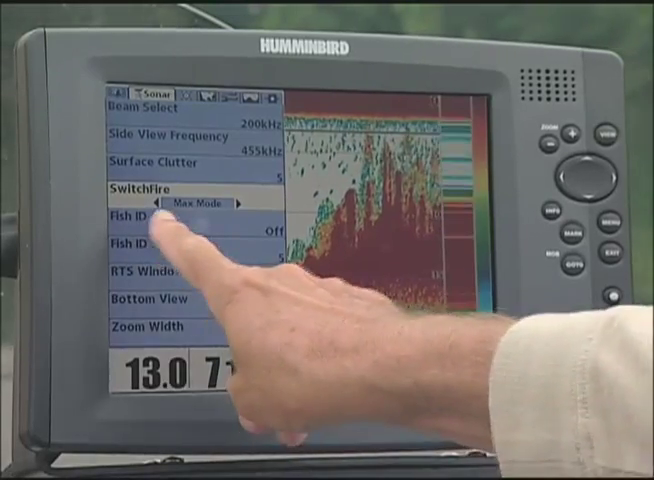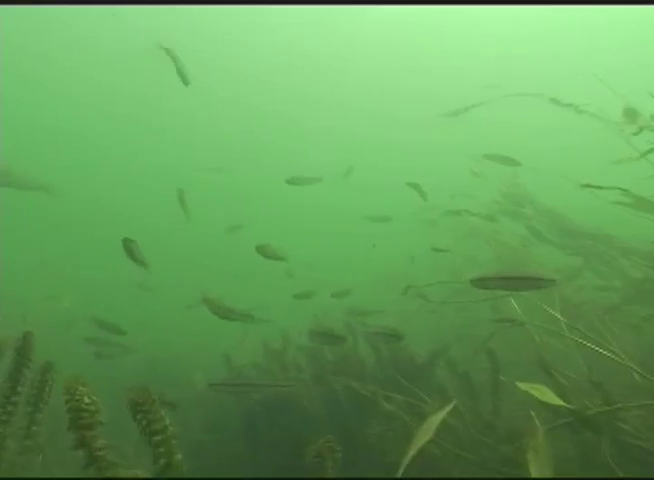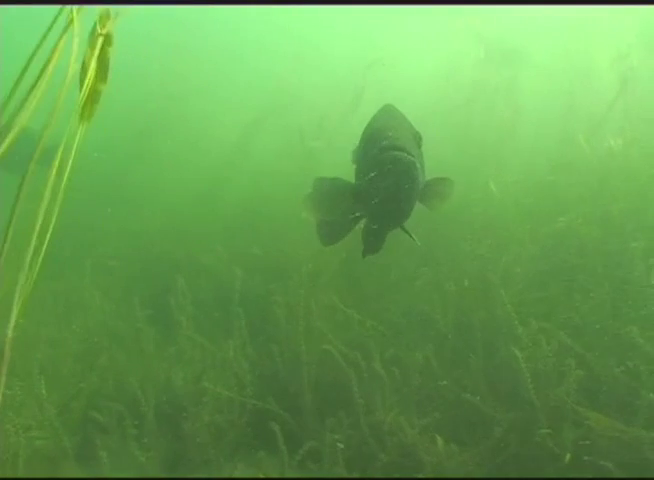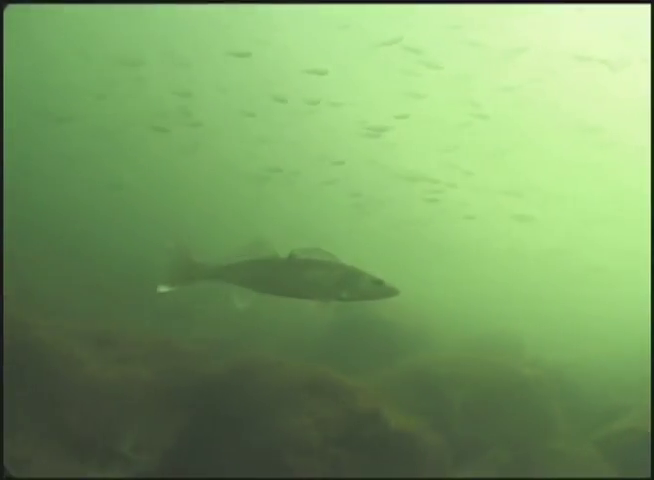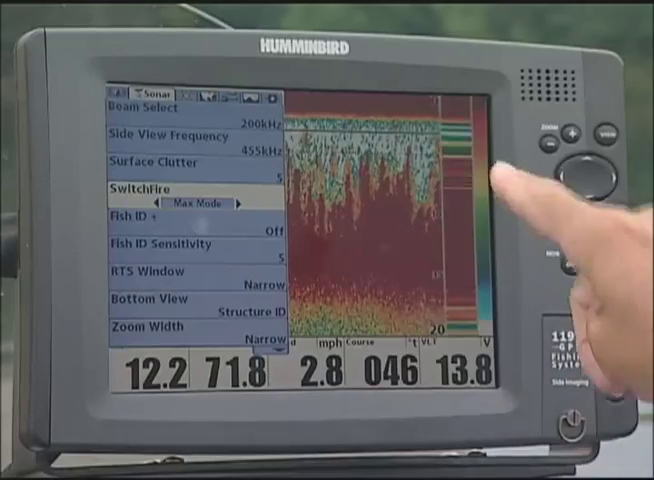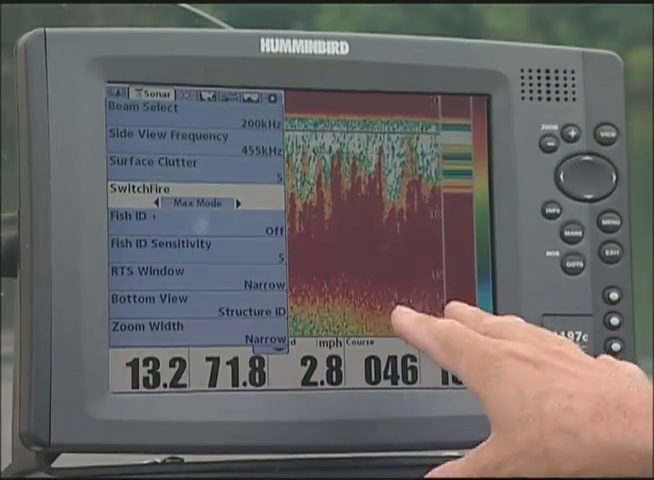Right now I'm set on the SwitchFire Max mode. Look at that detail. It shows you everything. Bait, habitat, the weeds, wood, logs, big fish, little fish, thermoclines, insect hatches, you name it, and you're going to see it on Max mode. This is the feature that I use most of the time.